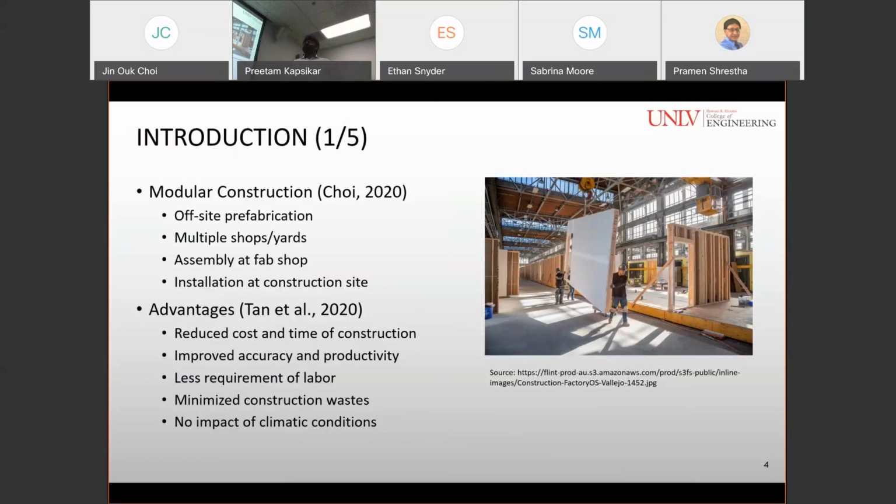Modular construction has advantageously reduced cost and time of construction and improved accuracy, product and productivity. It has also reduced the requirement of labor and minimize the construction waste. And it has got no impact of climatic conditions. Due to its numerous benefits, modular construction has thrived over the years across the globe.